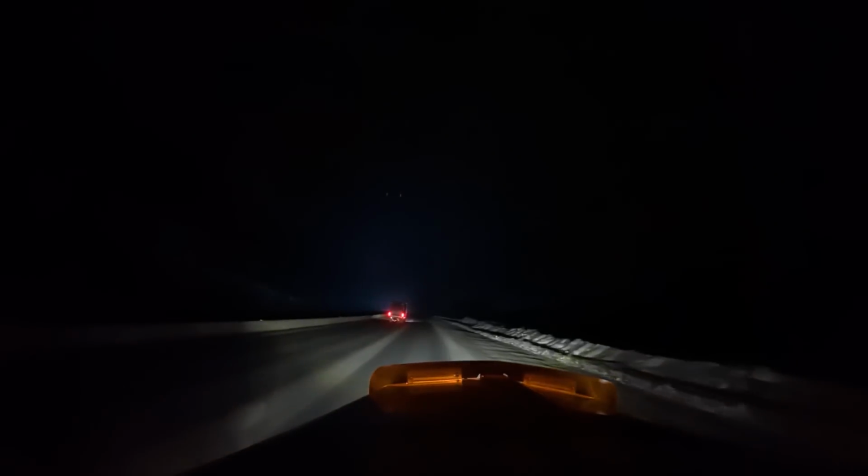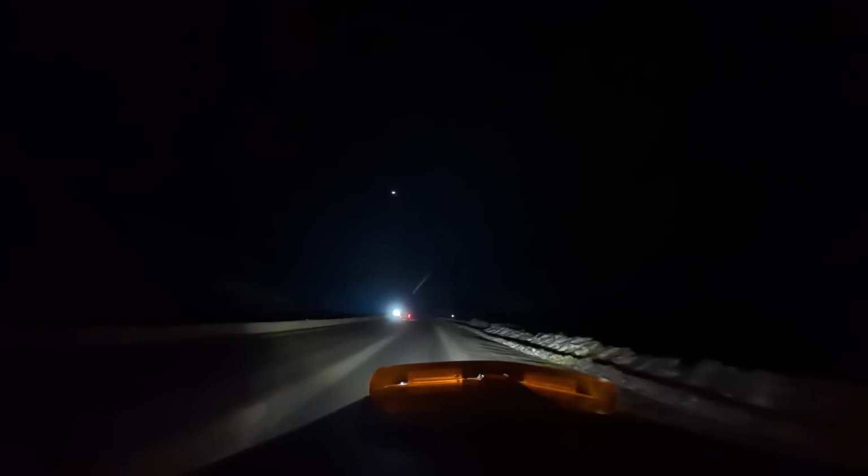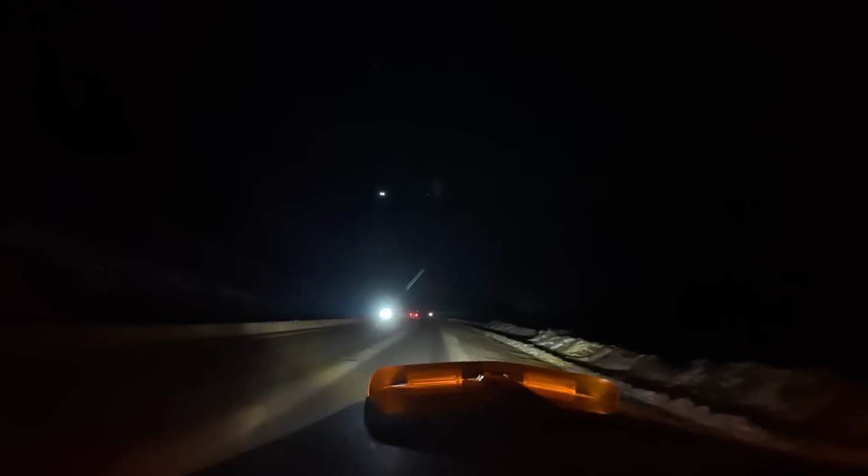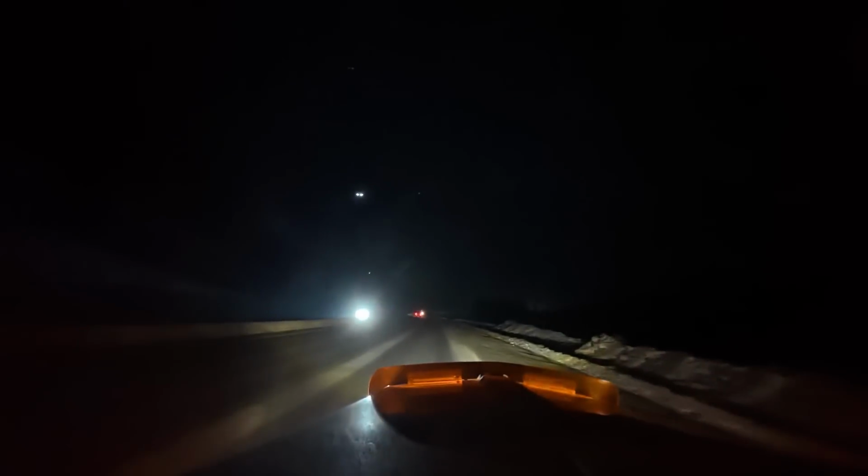Come back tomorrow morning at 7 a.m. and don't worry, we'll get you unloaded right away. We'll be ready to go at 7 a.m. No lumber is going to be in the way this time.